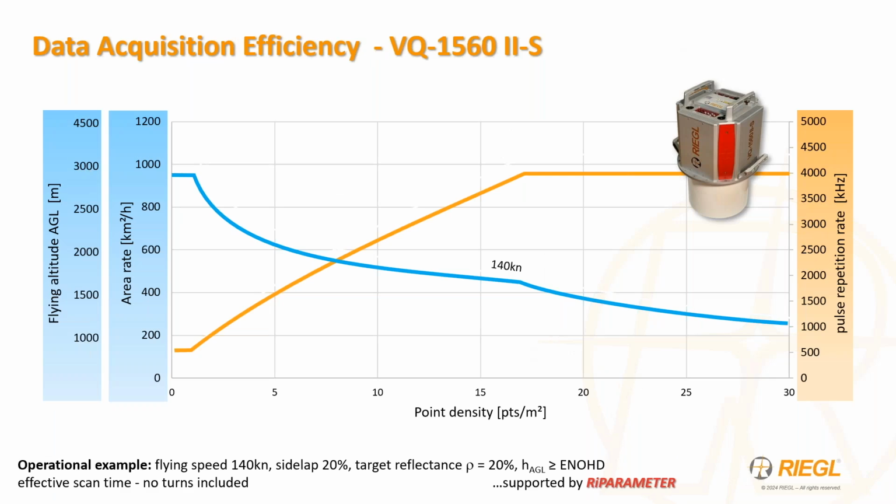So looking quickly in terms of the efficiency differences between the older model and the new, this chart demonstrates that area collection rate is generally inversely proportional to the laser emission rate, given the laser output power curve. So as the emission rate goes up, maximum flight altitudes typically decrease in relation to the energy density per pulse. Now looking quickly at the current Mark II sensor model, an operational example of 20 points per meter square can be effectively collected with an acquisition rate of 385 square kilometers an hour, given the assumptions below in flying speed and side lap.